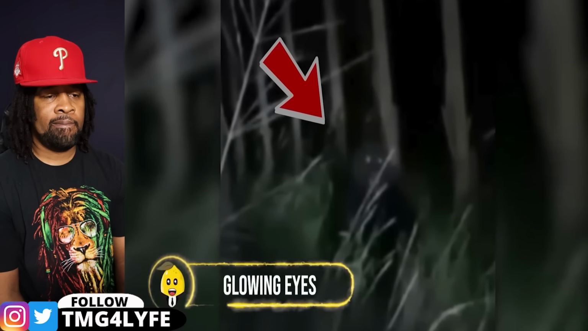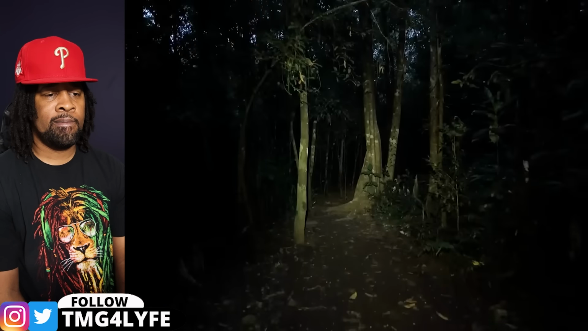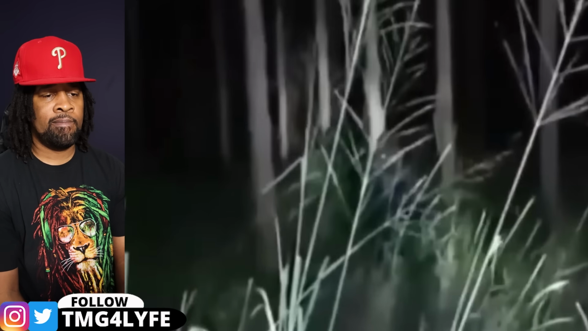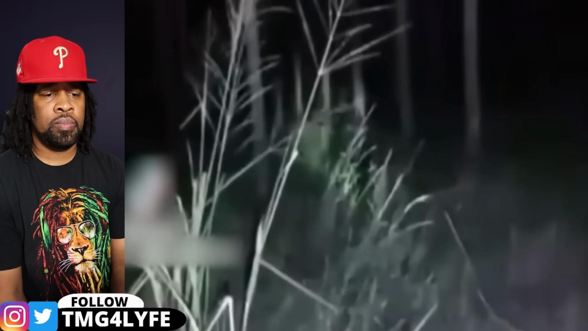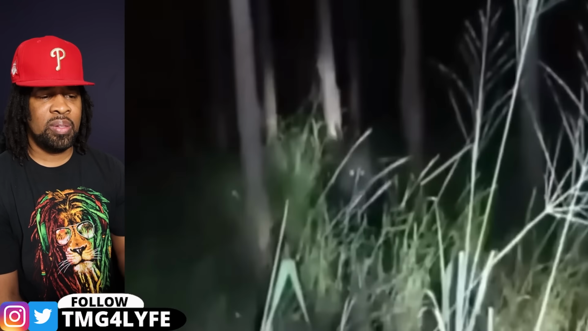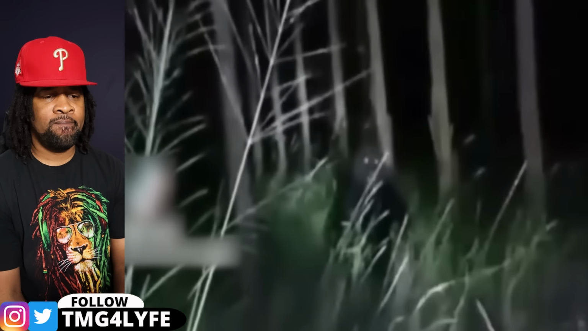Glowing eyes. A group of locals were on a late-night hike in an unexplored forest. While exploring, they came face to face with something downright creepy. Deep in the bushes, they spotted an unidentified creature, covered in jet black hair and eyes glowing like hot coals. It moved silently, almost like it was afraid of being seen. It was bipedal, but crouched on all fours, which gave off major cryptid vibes.